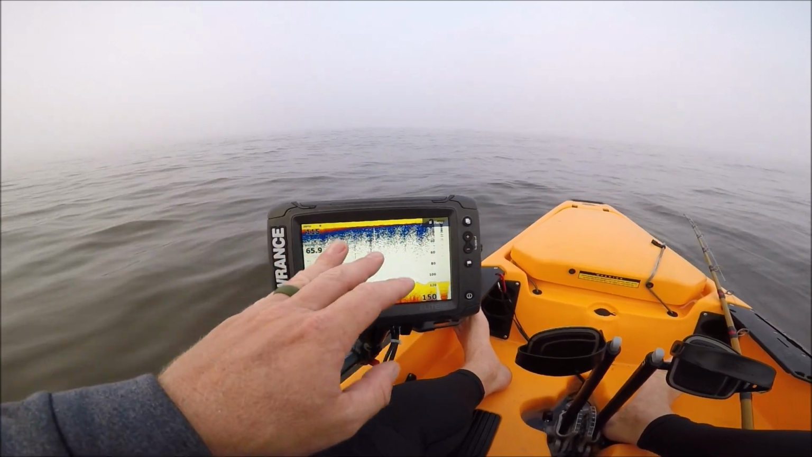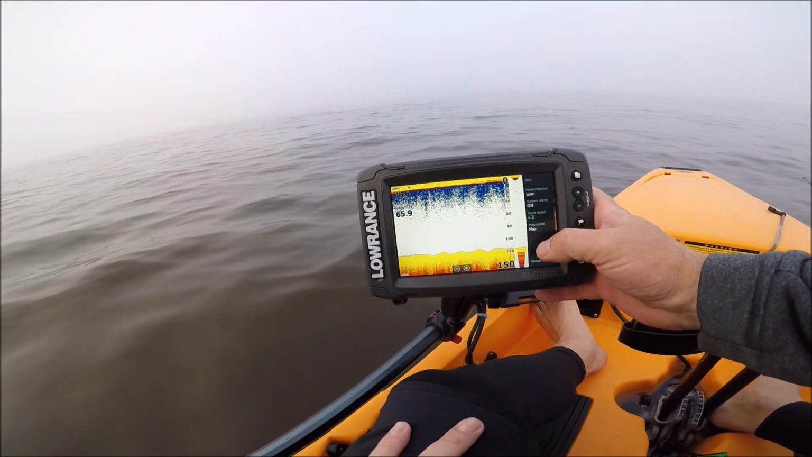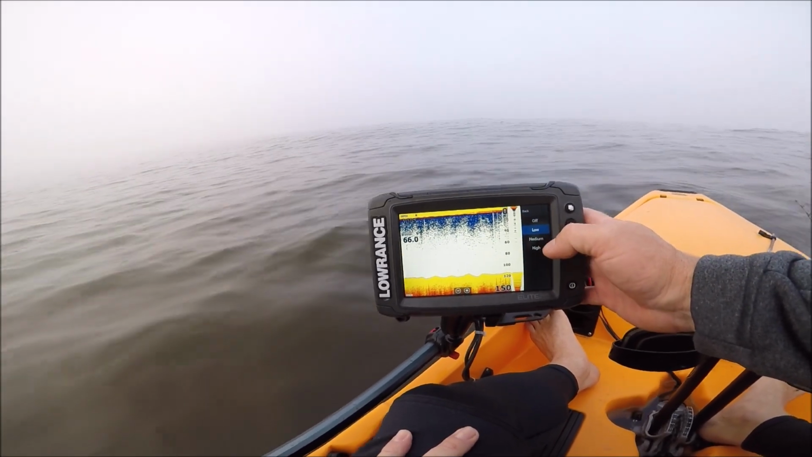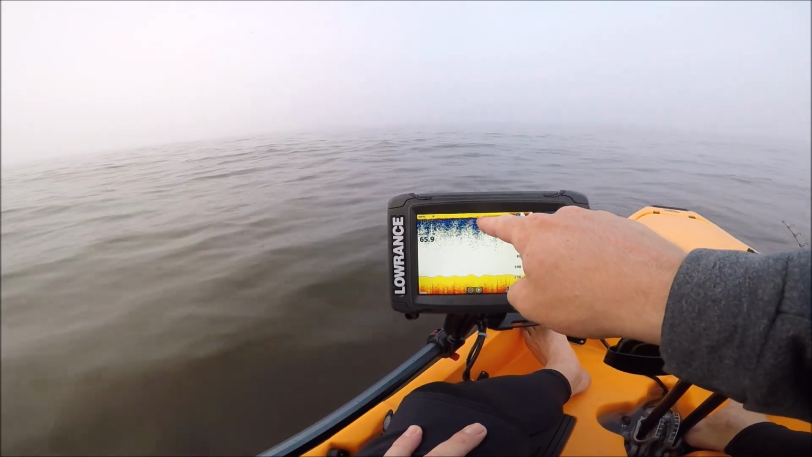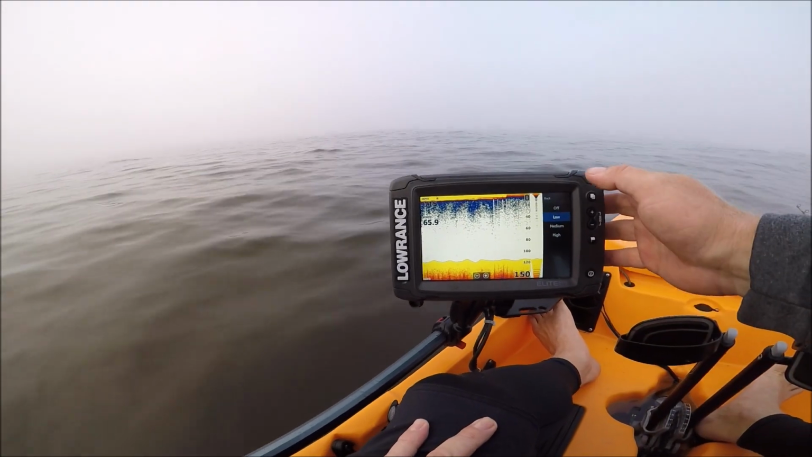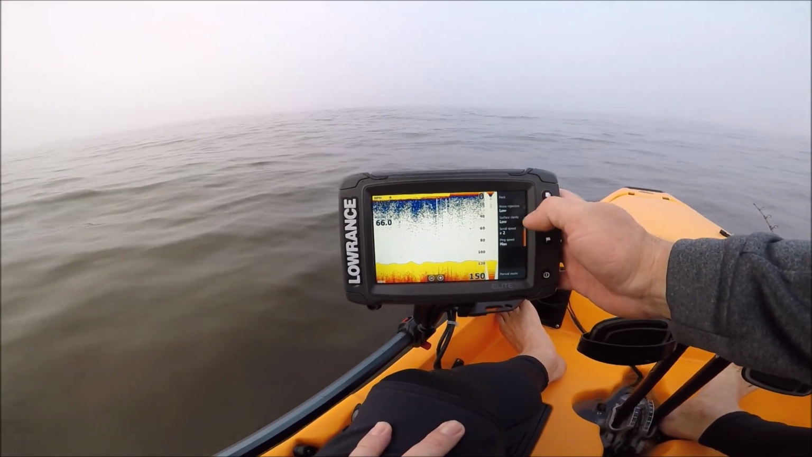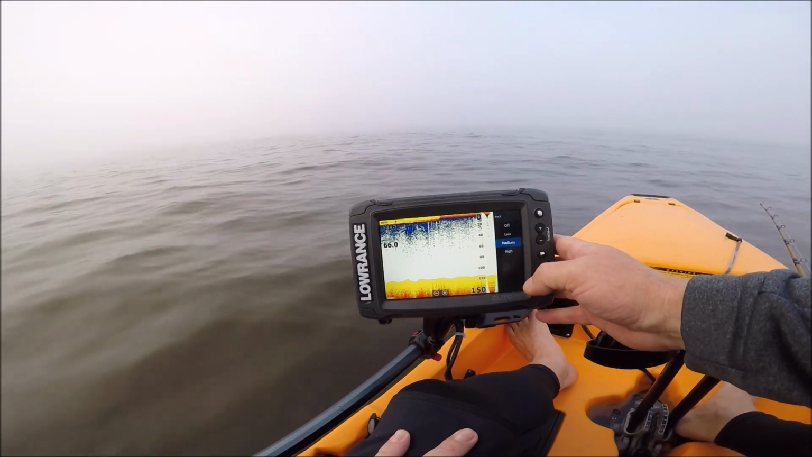I got a little bit of noise interference here. I could knock that out by going into advanced settings and turning my surface clarity up 1 notch to low. And you'll see that, let's see, didn't do a whole lot. You can see it kind of knocked out that initial 5 feet of interference. So what I'll do is I'll go ahead and go back in here again. So we got surface clarity on low, noise rejection's low. If I turn that up to medium, we'll see a lot of that probably clear up here.